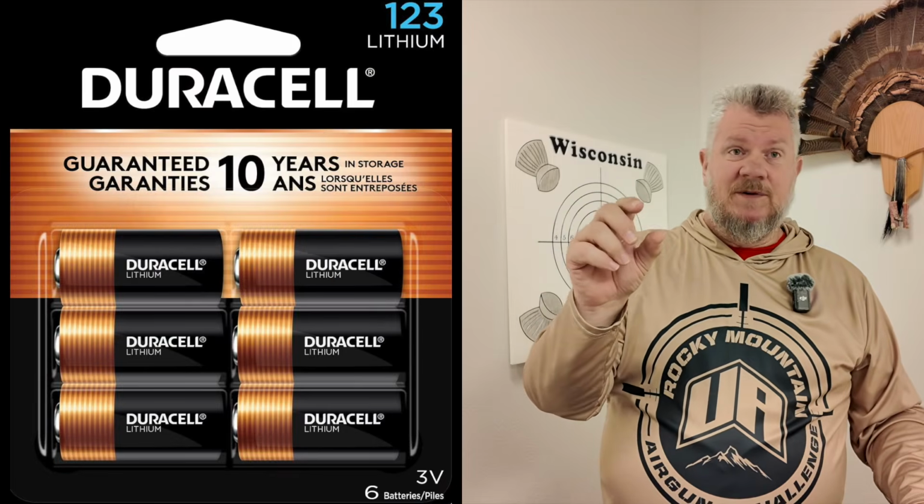All right, let's talk about battery life a little bit. This unit does use the non-rechargeable lithium, I think it's the CR123 or something like that. Those little guys that are reasonably expensive. They're not rechargeable. However, I would rate the battery life on this in the excellent category. I would say I'm probably using a set of batteries for at least 6 to 8 months.